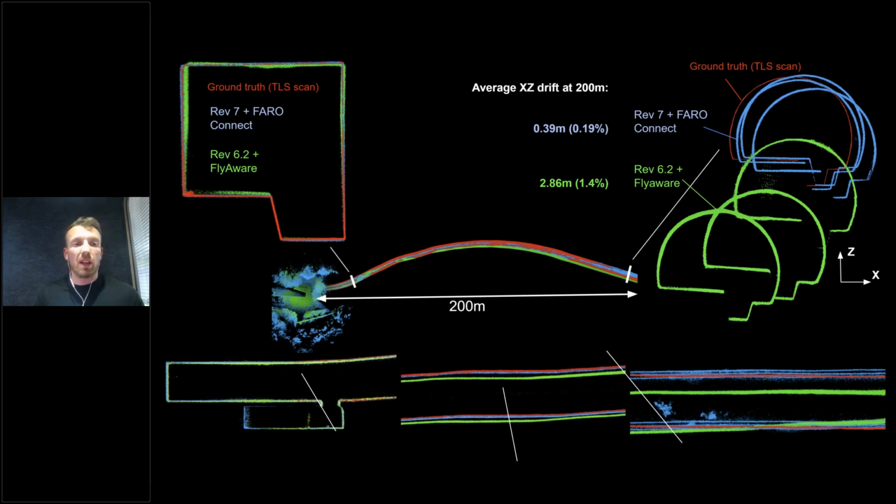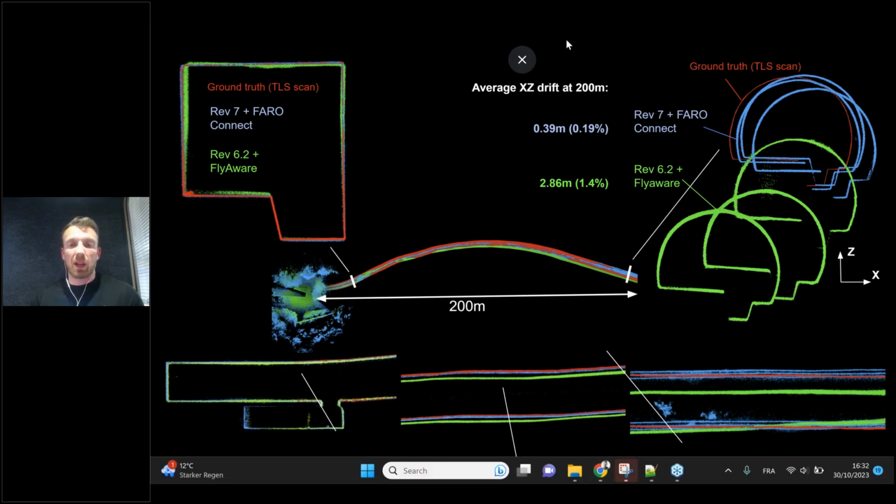So you see on the top left-hand side of your screen that we flew the drone a couple of times with the Rev 6 LiDAR, standard configuration, also Rev 7 LiDAR, and we joined all those flights together at the very opening of the sewer. And from then there, what we wanted to monitor was how much drift we accumulated throughout the sewer section itself over a distance. So in this case, we had 200 meters of sewer section.